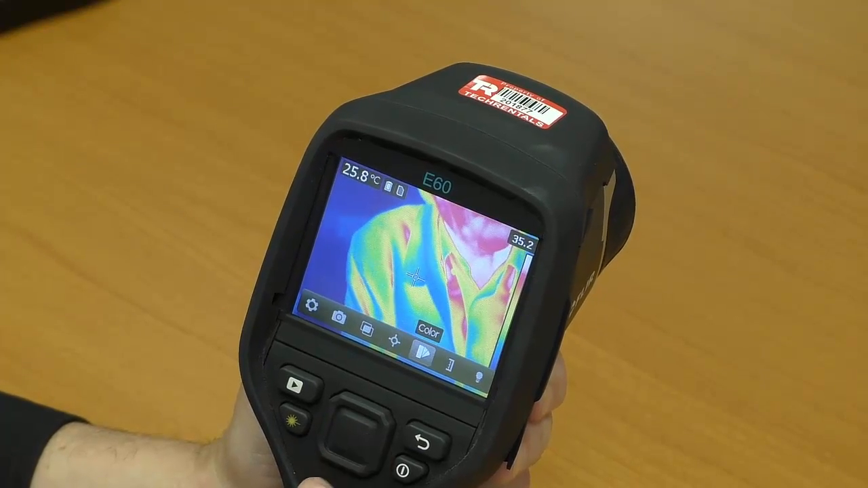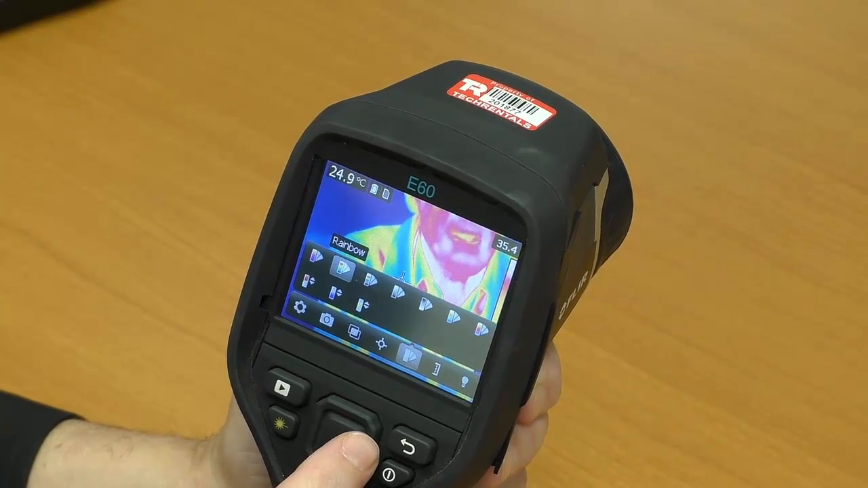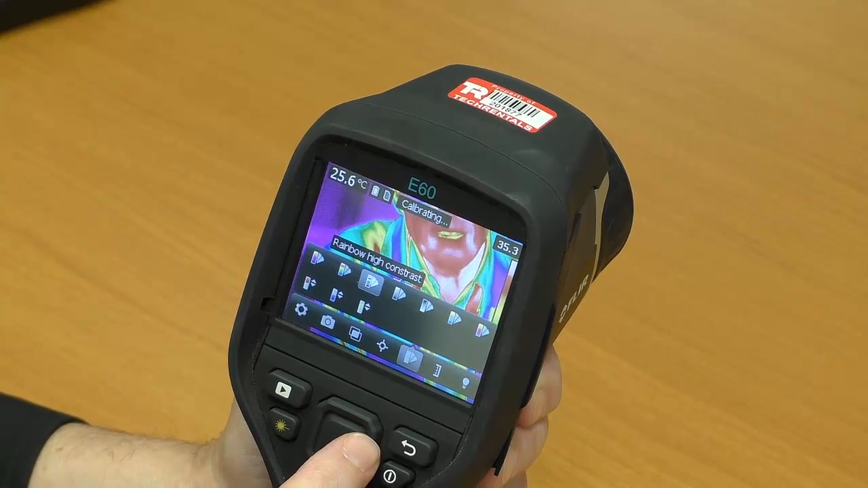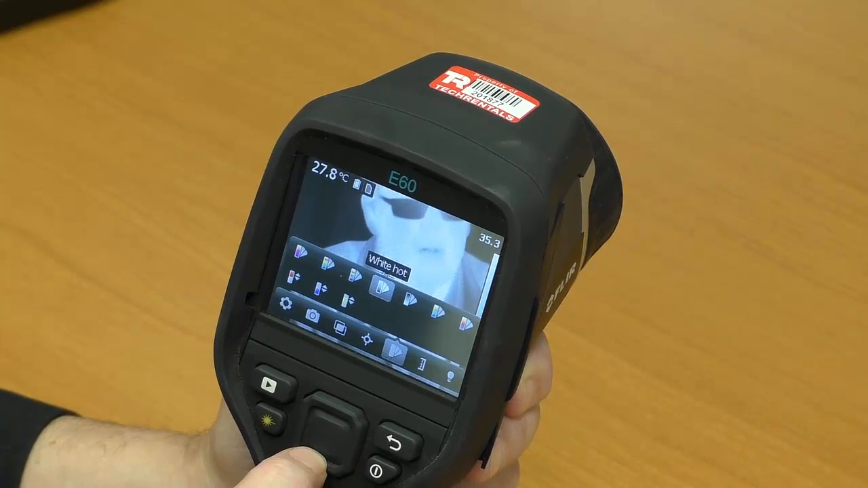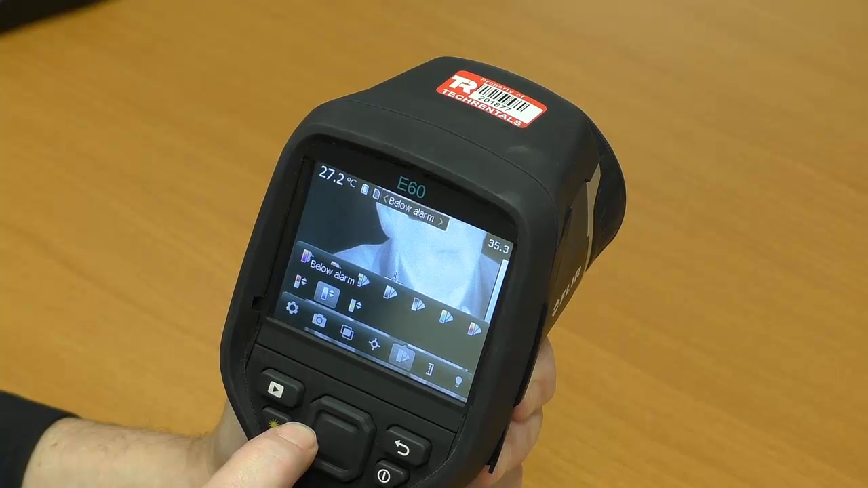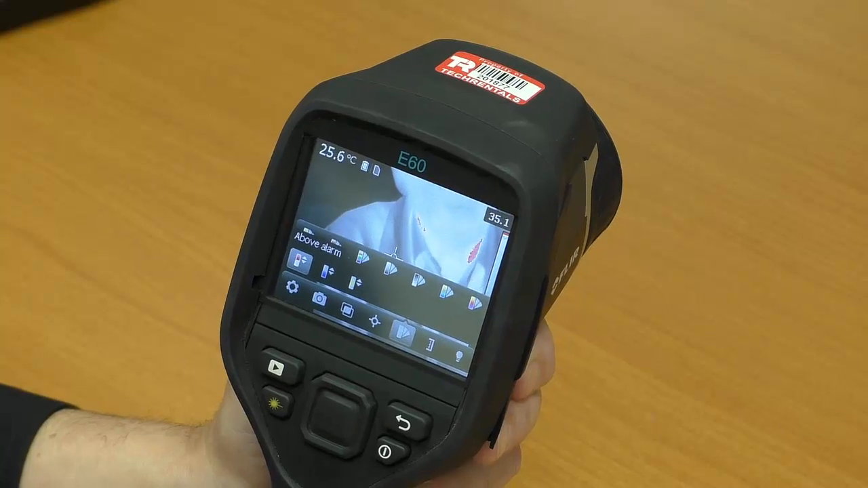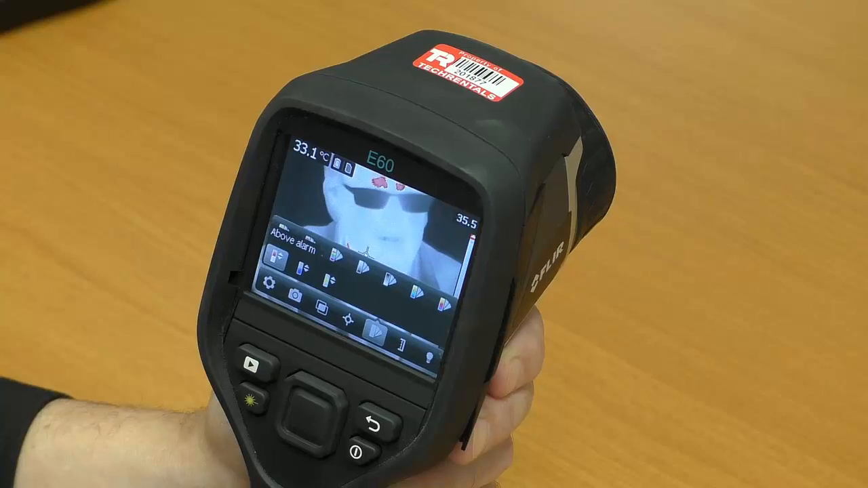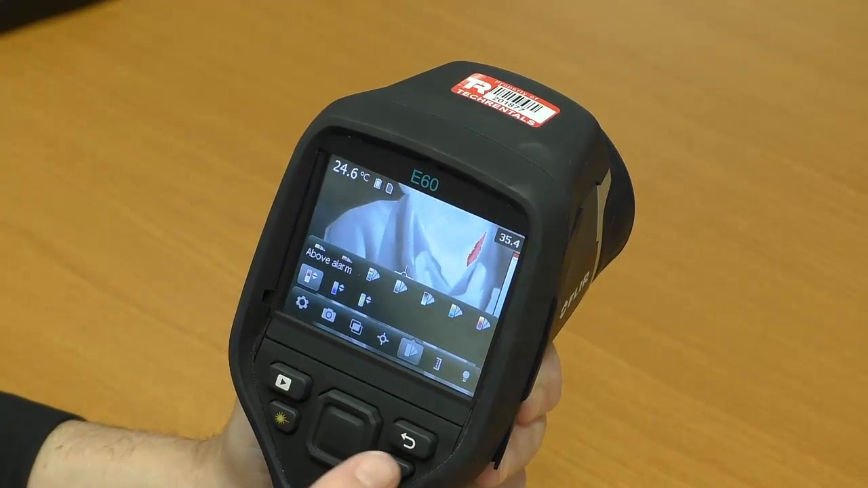Into the menu again. Colour palettes. This is a way to display the image either in, as we have it now, rainbow or high contrast. It gives you the most colours representing the thermal image, or plain black and white. Down the bottom we've got 3 alarms: an interval alarm, a below alarm, and above alarm. That simply means if you set, for example, the temperature at 25 degrees, everything above 25 degrees turns red. As you can see, some red spots there. Escape out of that.